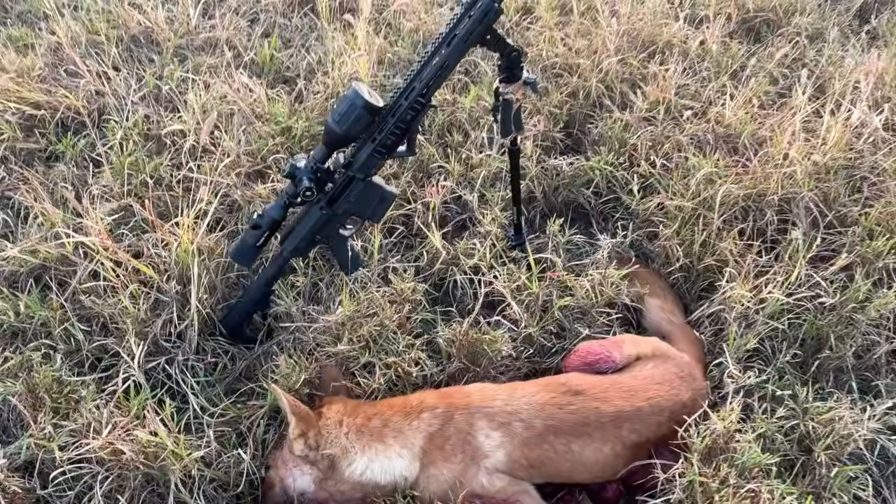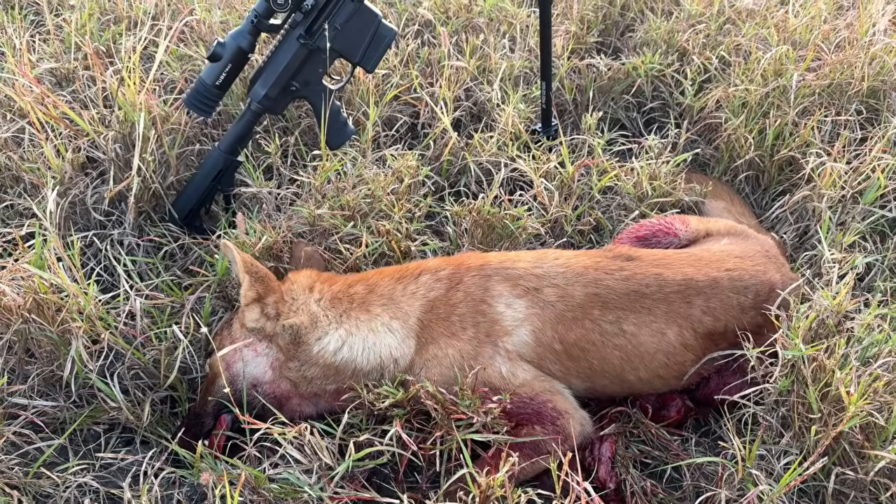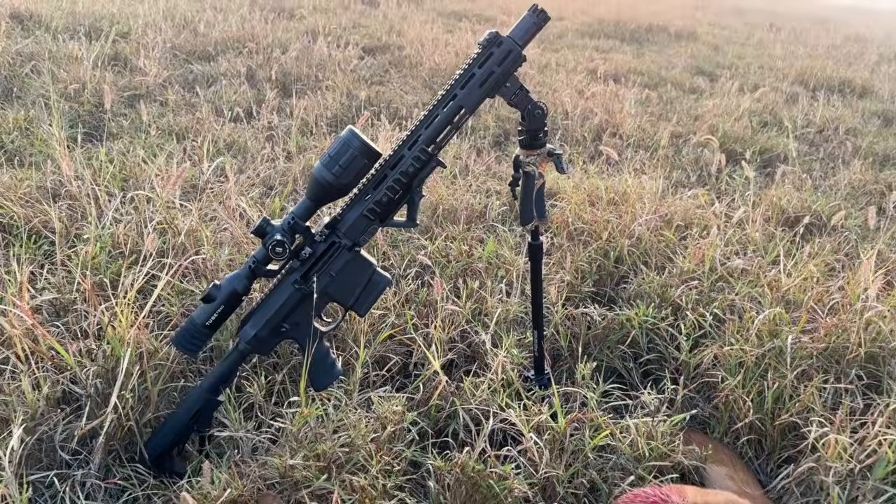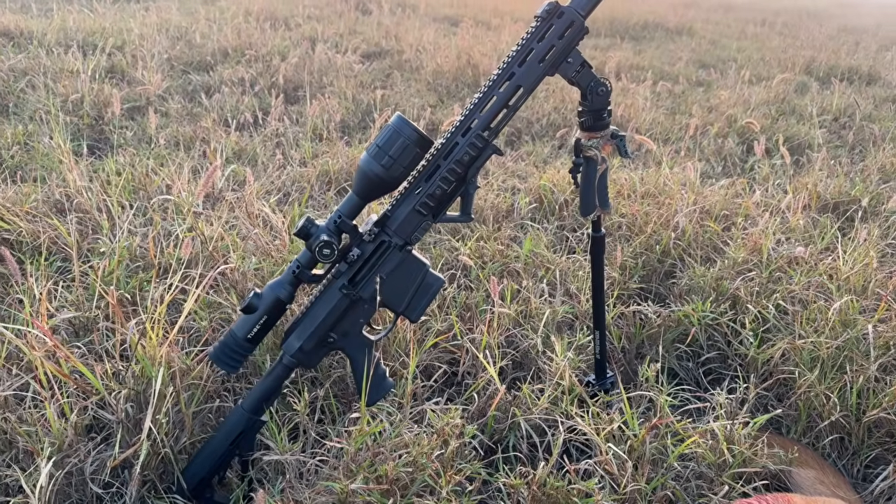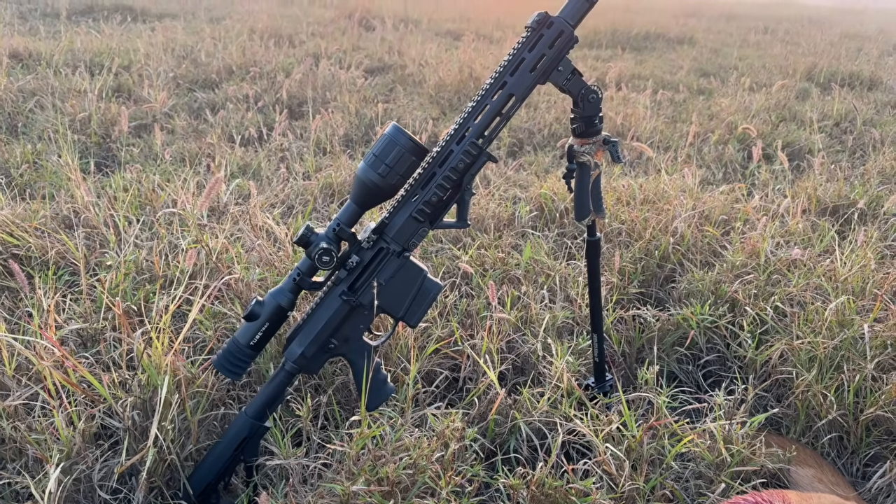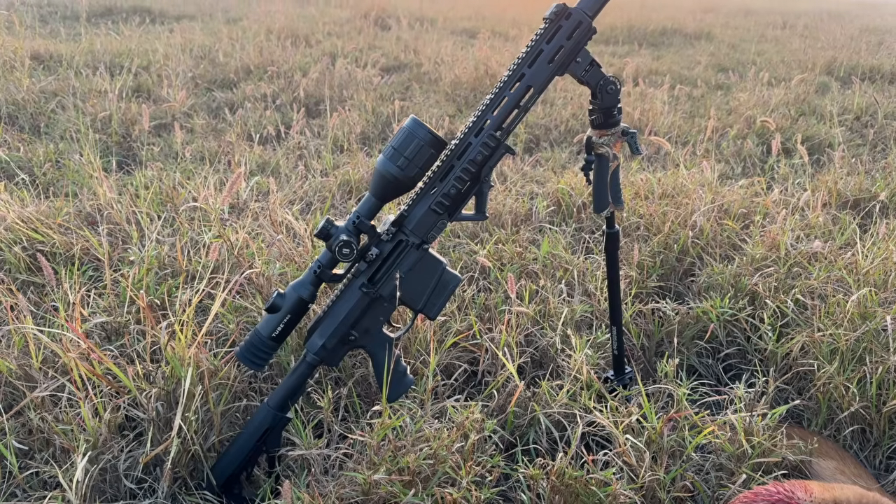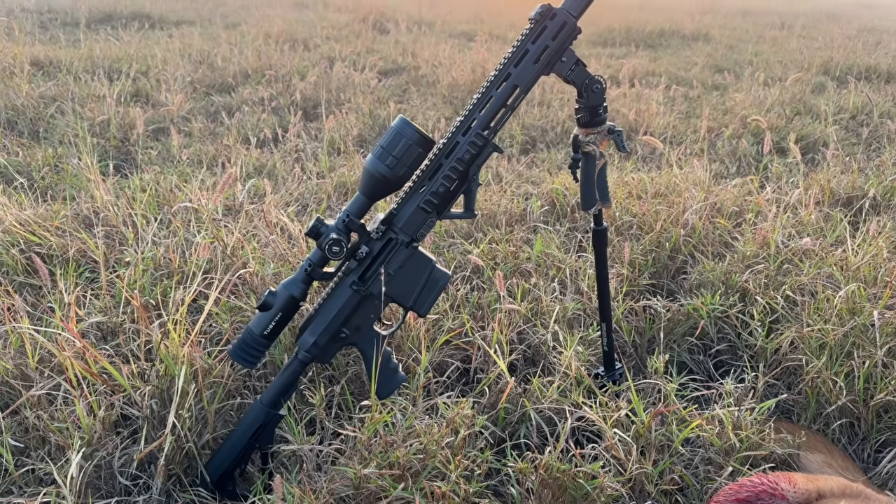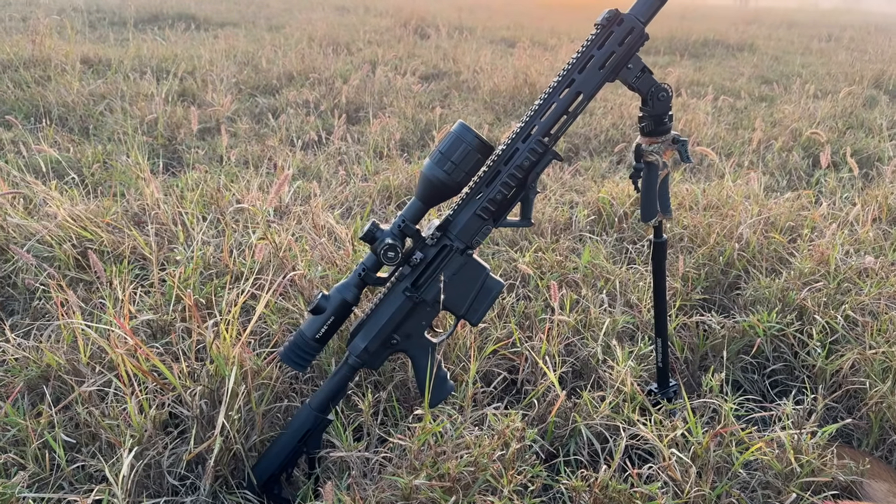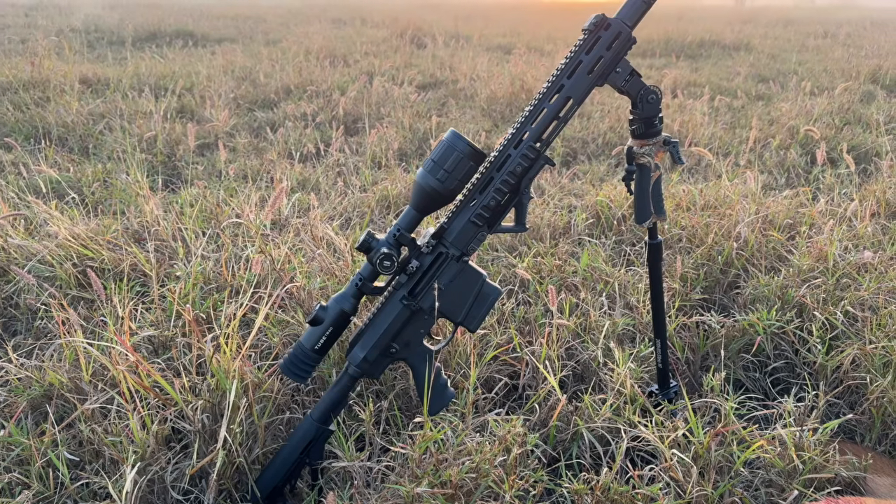Well, here we go. He's a very big, heavy dog. I might go home and get the scales actually and put him on the scales, but it's my first dog I've actually shot at, and actually second one I've shot with this rifle that hasn't been trapped. And it's a MPR 308 from Wedgetail Industries, and on top of it I got the Tube TS60 from InfiRay. That is seriously the best scope I've ever used.